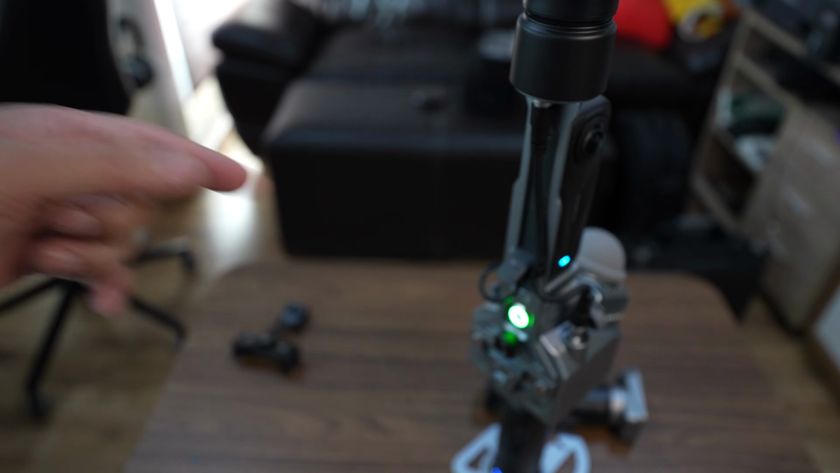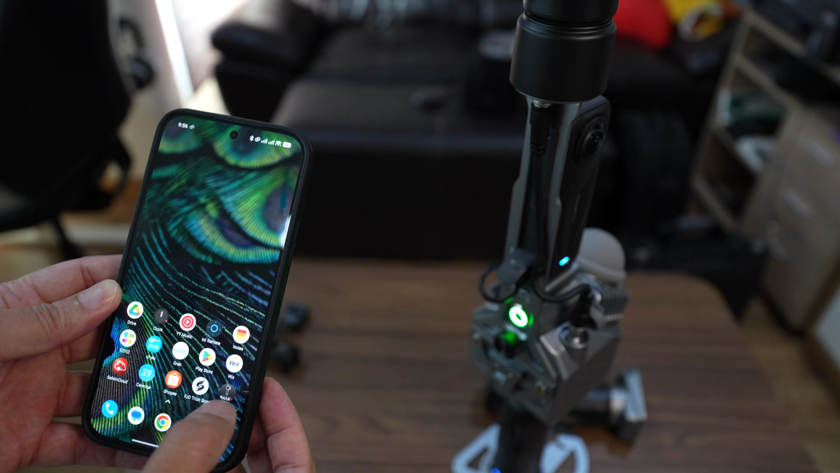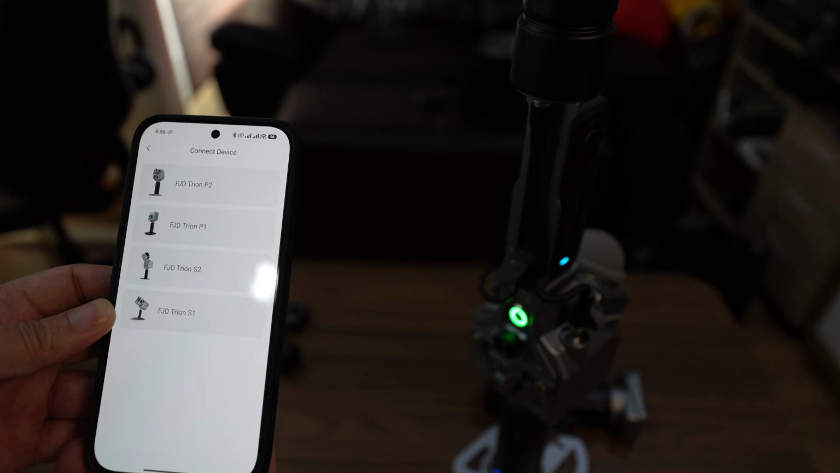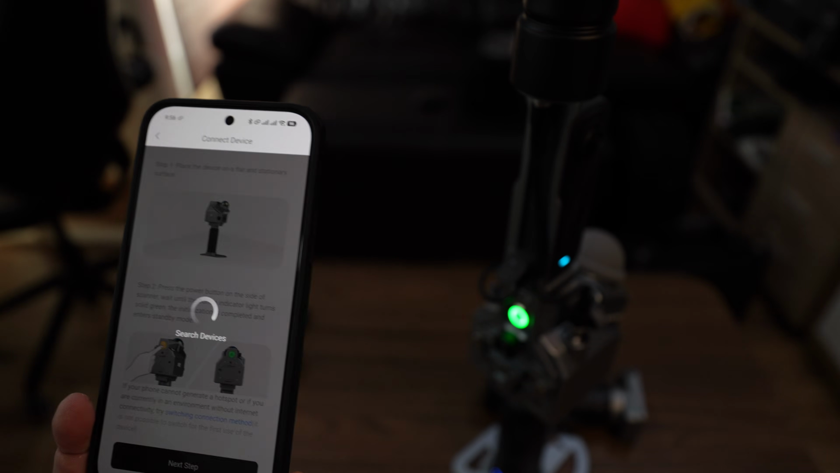Okay, it's already turned on. Okay, next I'm going to turn on the Wi-Fi hotspot on my phone. Launch the FJD Trion software. So I'm going to click here, add a new device. Click on P2. Next step.